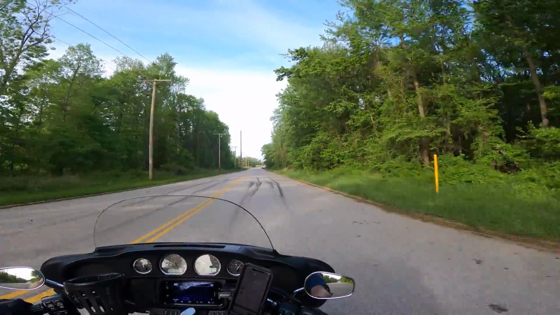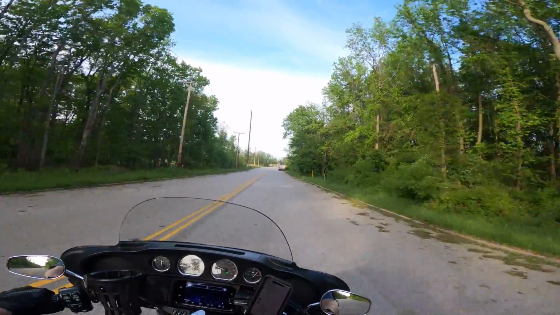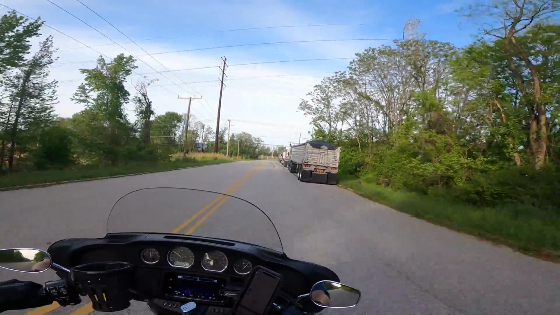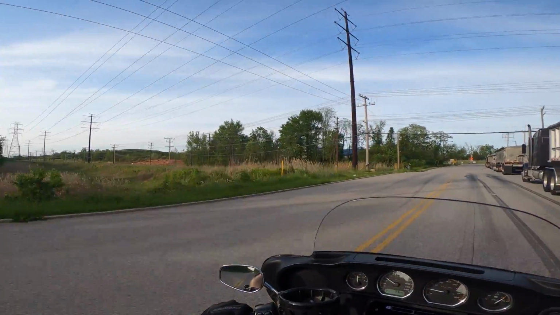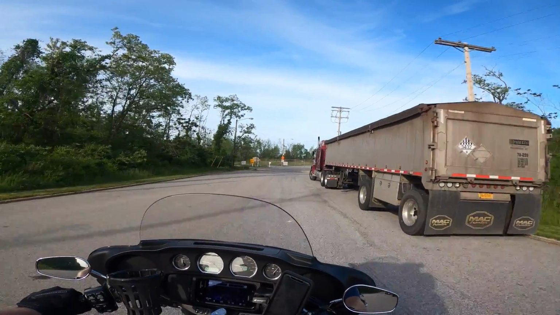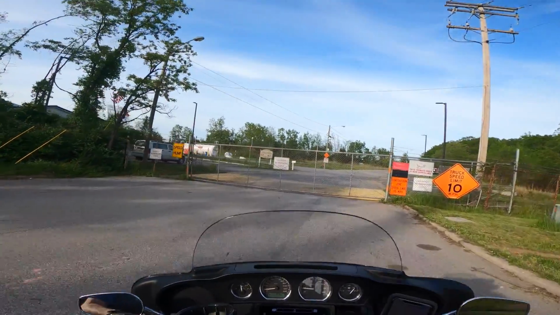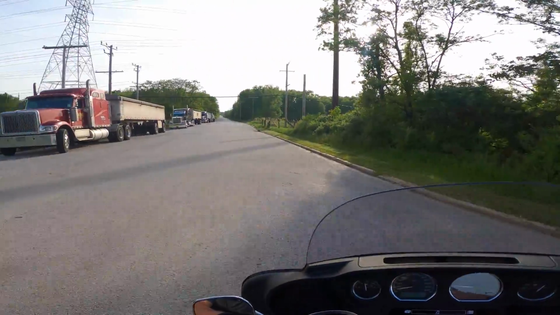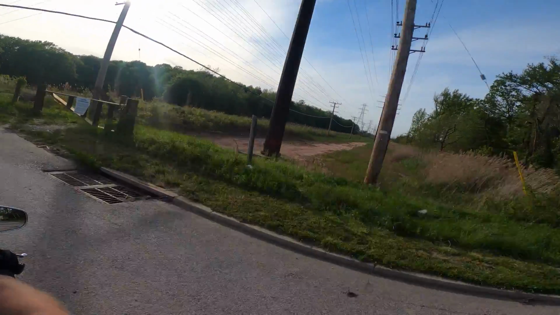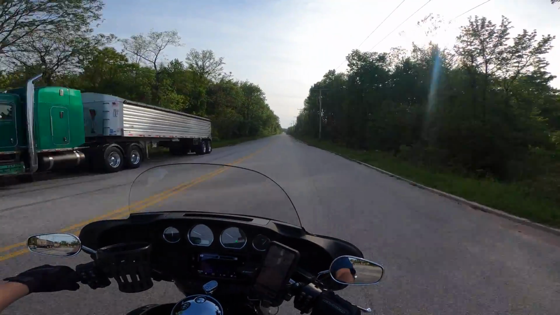These are good places to come, have some fun, safely away from everything. We're down here at the you-got-to-turn-around point. Trains used to go up along there.